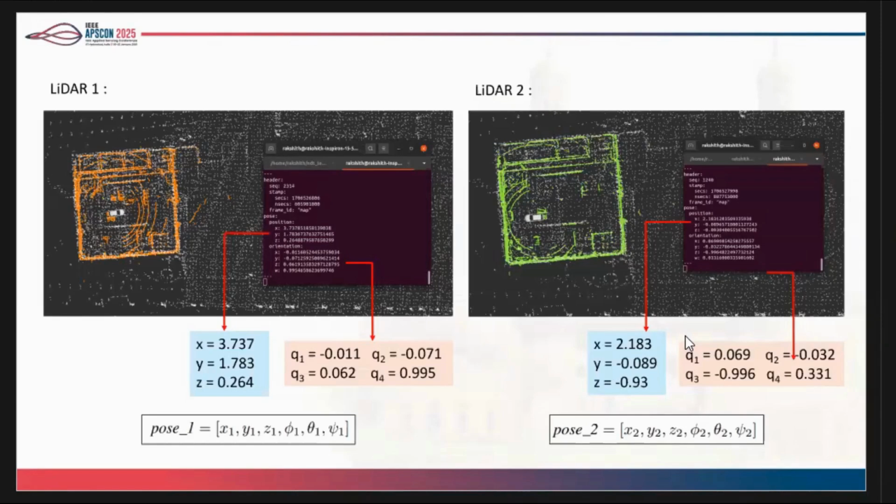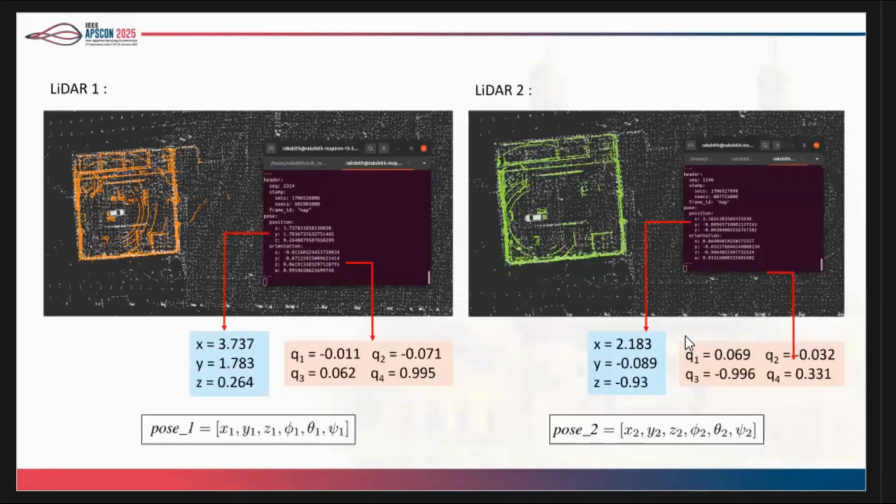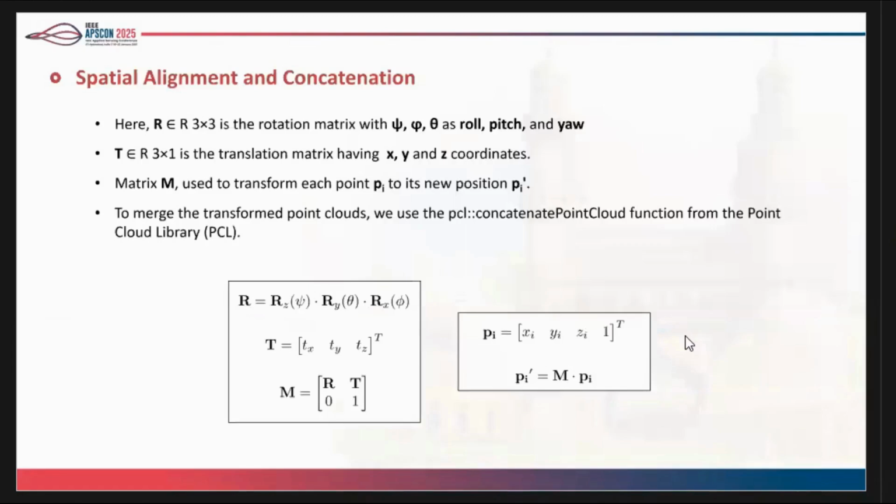Once we get this position, pose 1 and pose 2 of both the LiDARs, we transform both the point clouds. How we do that is we have both the pose X, Y, Z, and roll, pitch, and yaw. We take all these parameters and pass them through a transformation, which is basically a 3D transformation in geometry.